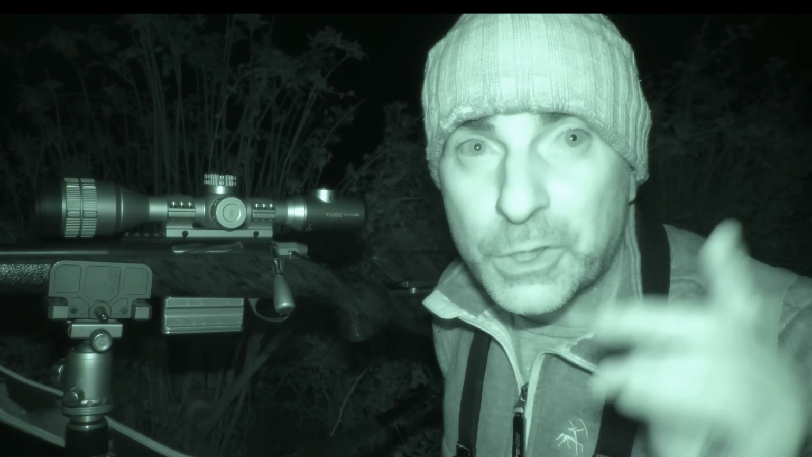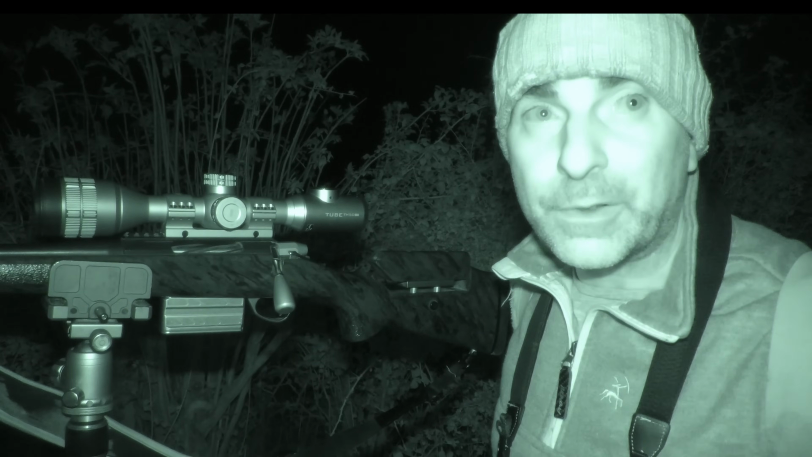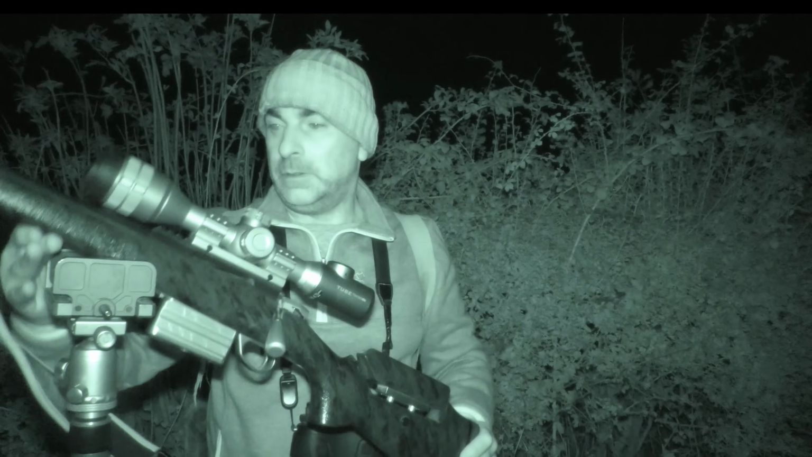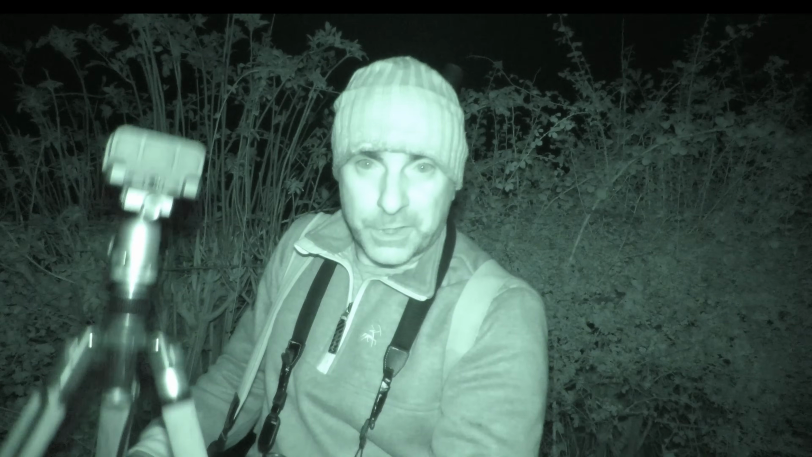As quick as that, I've just spotted another one out the other end of the field. I'm going to walk straight down this field and see if I can maybe squeak that one in. Some foxes about tonight.